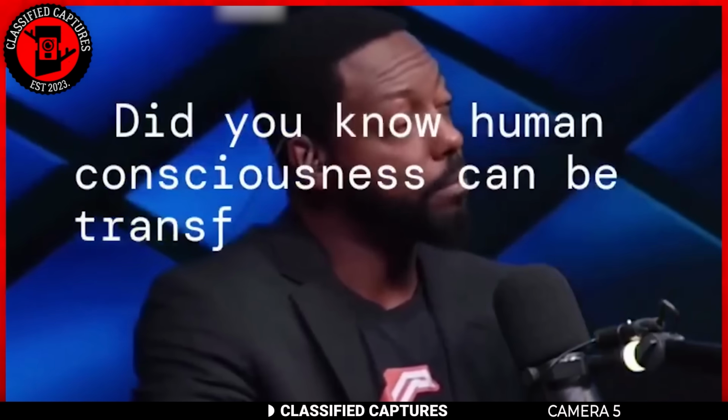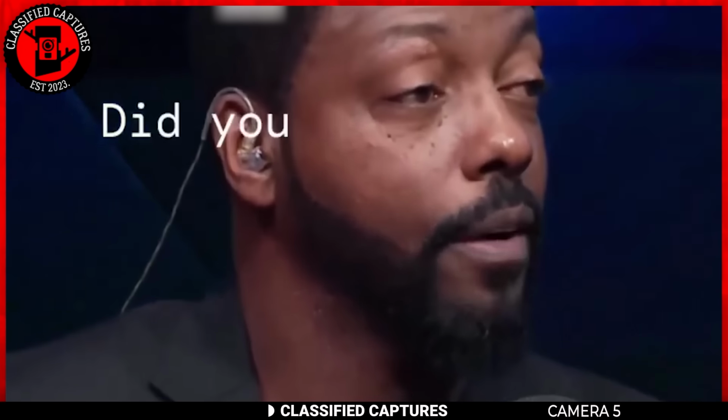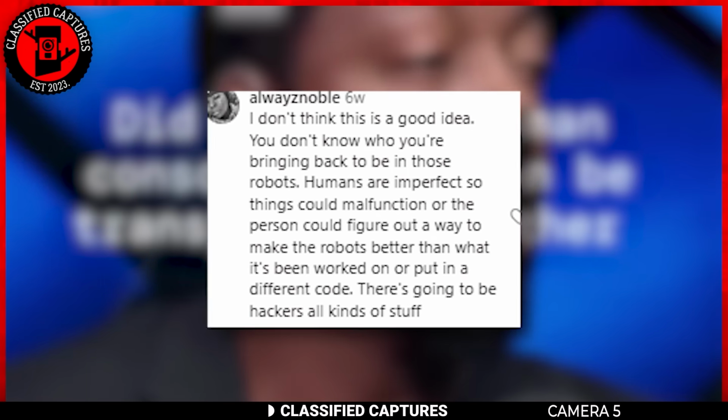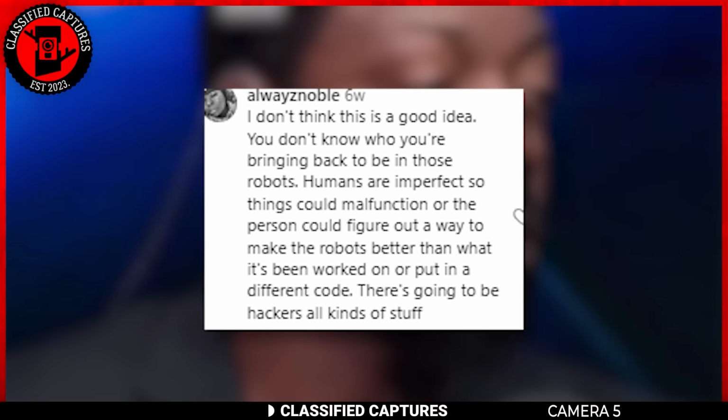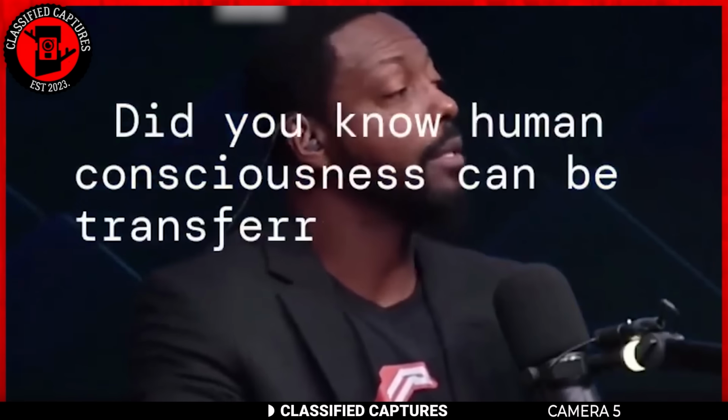This development is particularly significant because it indicates that we are rapidly approaching a time when humans will be able to transfer their consciousness to other bodies. While there are many good applications for this, we just can't ignore what the negative ones could be. What do you also think about this?